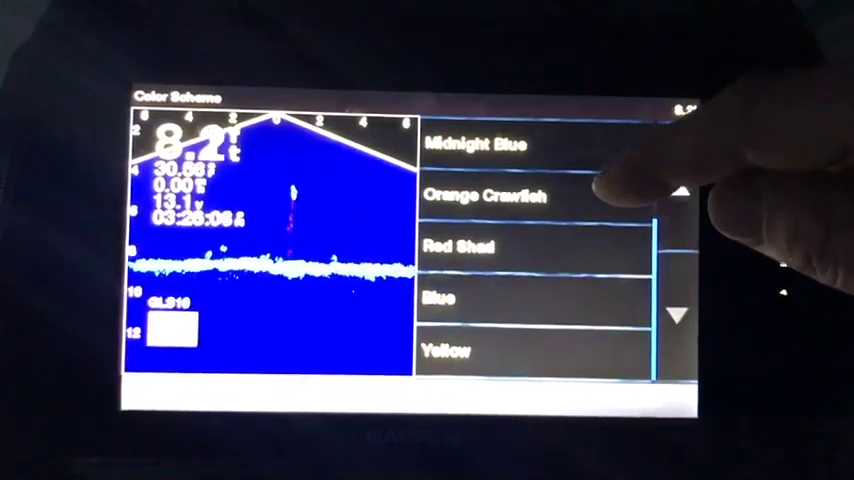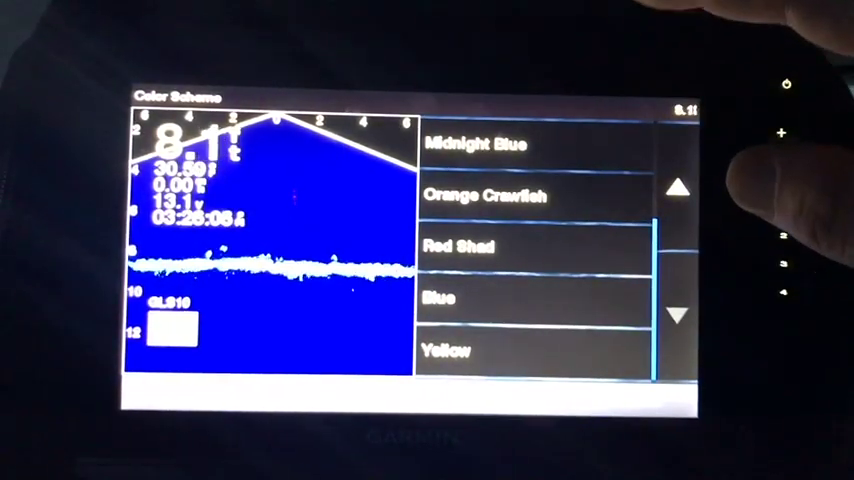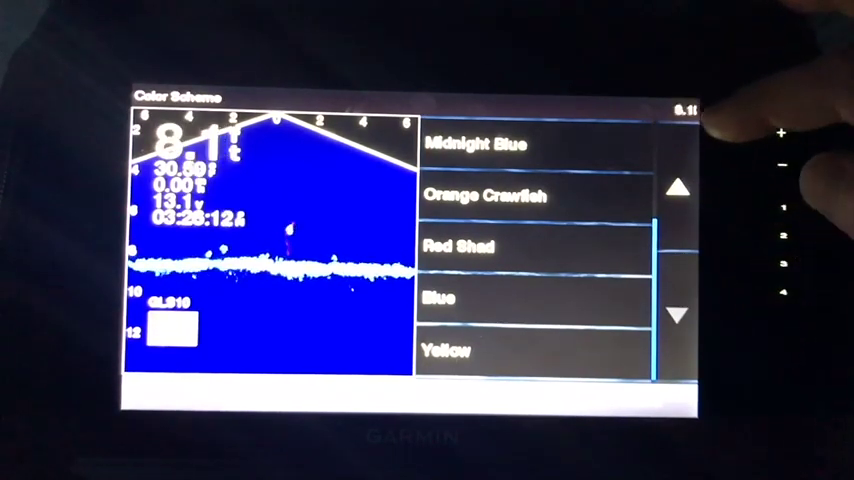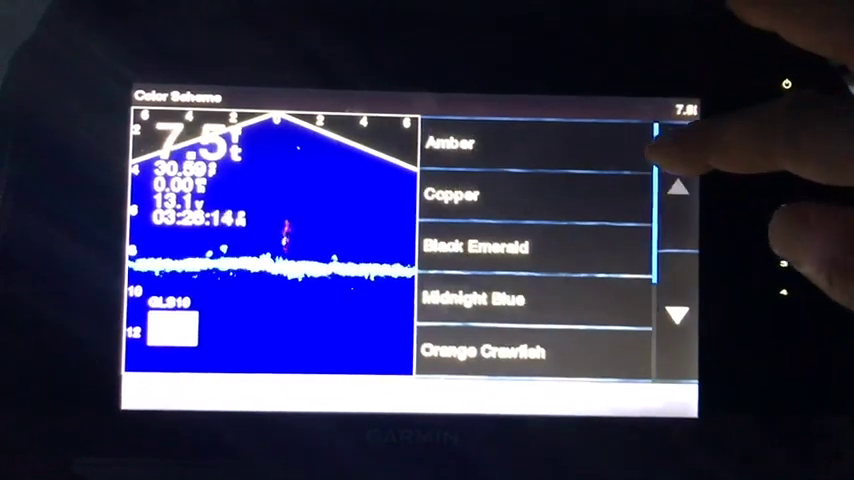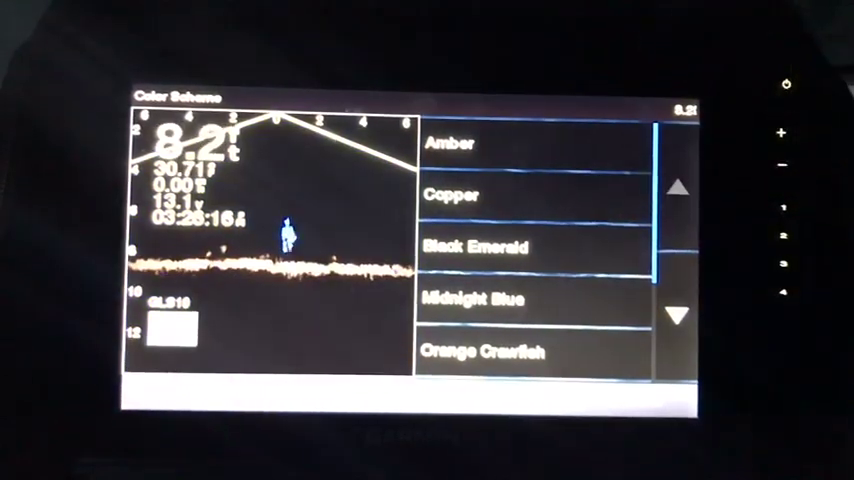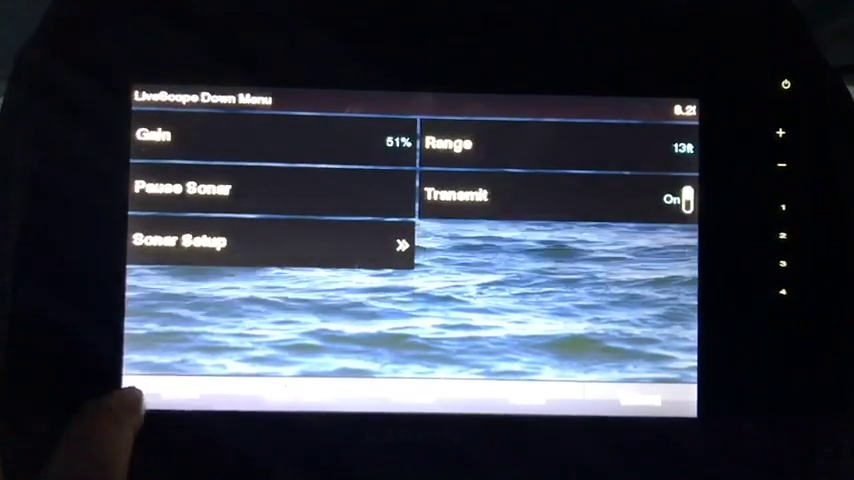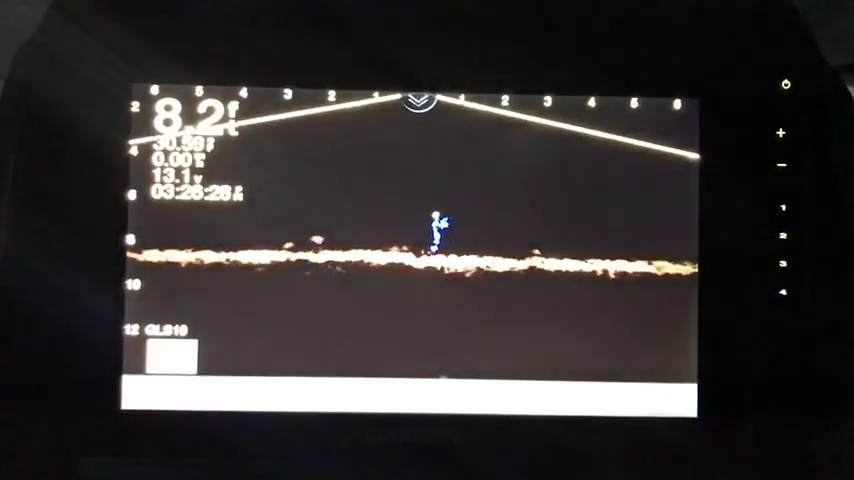Here's this blue. This is what a lot of people are used to looking at right here. And I guess my camera isn't showing all the reds, but those are the colors we most commonly are used to staring at. But I like this copper here. It seems to give me better separation, and it's just a little easier on the eyes all day. We'll go back to our regular screen here. There we are.